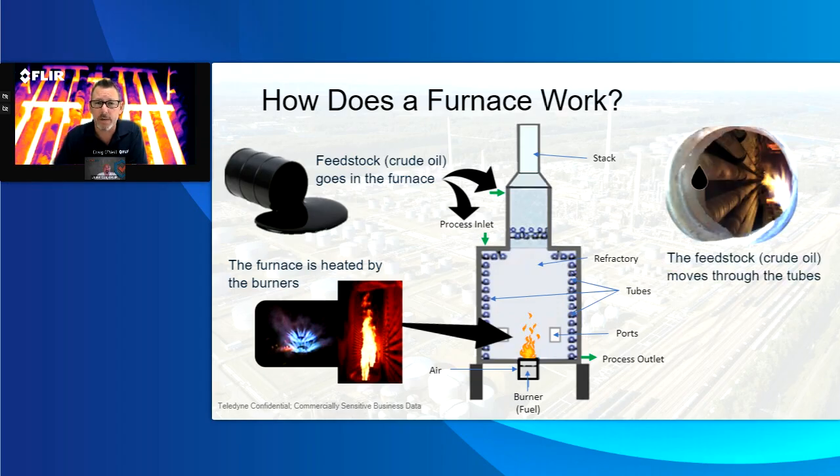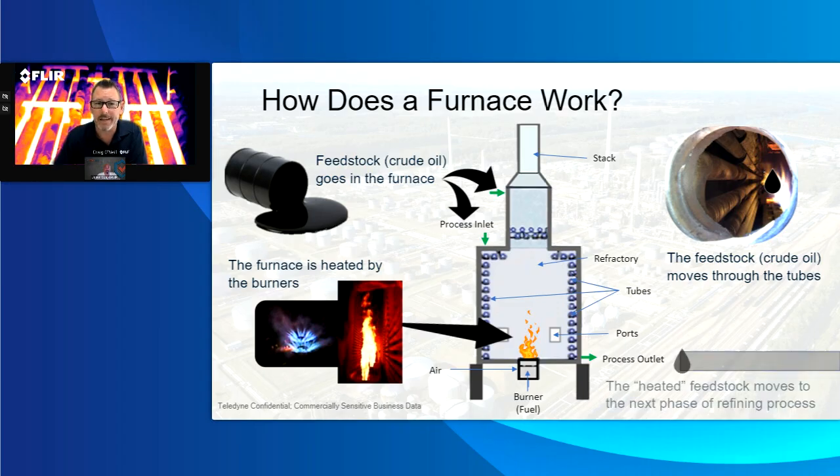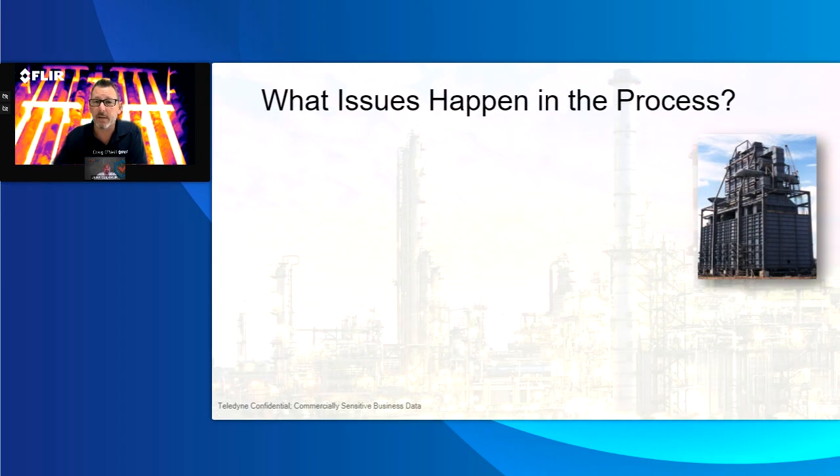You can see the little drip here of oil. This is kind of what's happening inside of a furnace, right? We're going to have the actual feedstock running through the tubes as they're being heated by that burner. And at the end of the process, the heated feedstock simply moves out of the furnace and into that next step that we talked about on the previous slide. So again, this is about as basic as I can make it. But as we get into actual applications, we can look at what happens inside the process.